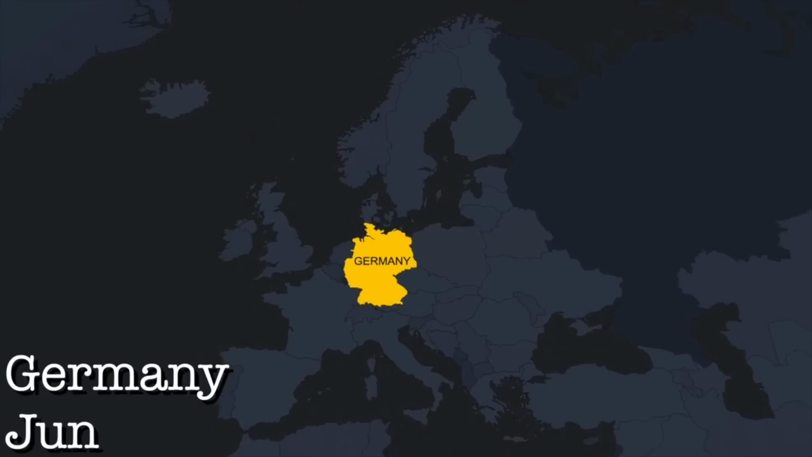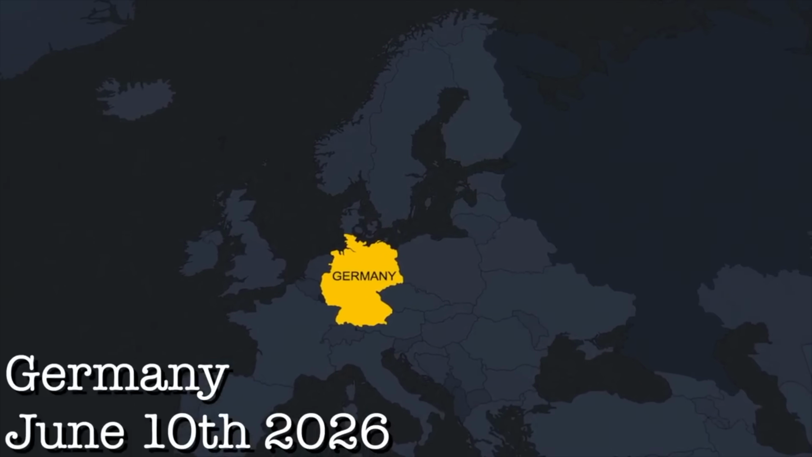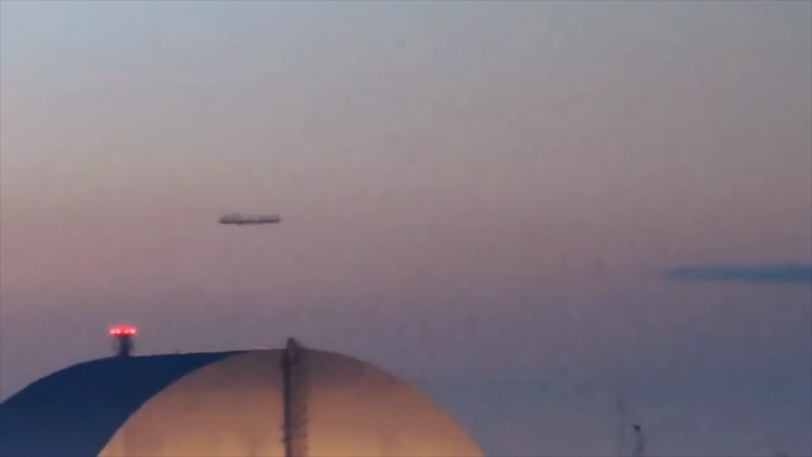Then there's this alleged clip from Germany, June 10th, 2026, that I find absolutely insane. You'll see that they captured this weird craft in the sky. It is elongated, almost tube-like in structure. There are no wings or means of propulsion. But as you saw earlier, it had a crazy spotlight on it.